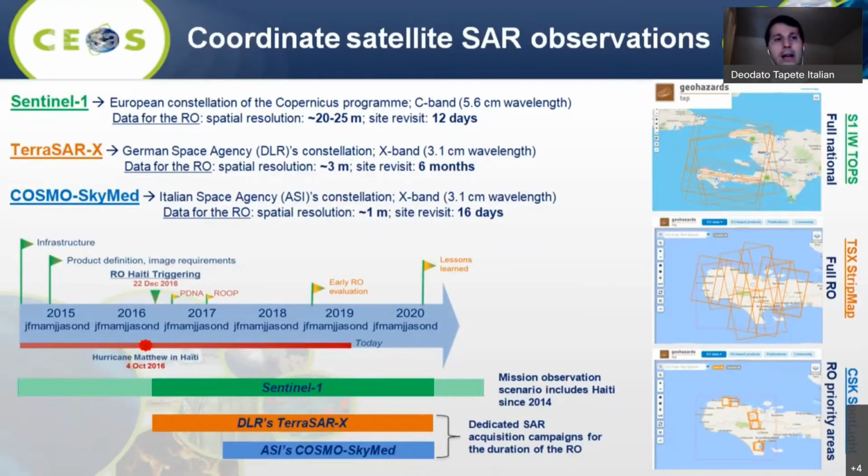So while Sentinel-1 was used for regional coverage, we upgraded this observation capability with TerraSAR-X strip map in both ascending and descending geometry, and a further upgrade in spatial resolution and temporal revisit was achieved with COSMO-SkyMed spotlight imaging mode at 1 meter spatial resolution.